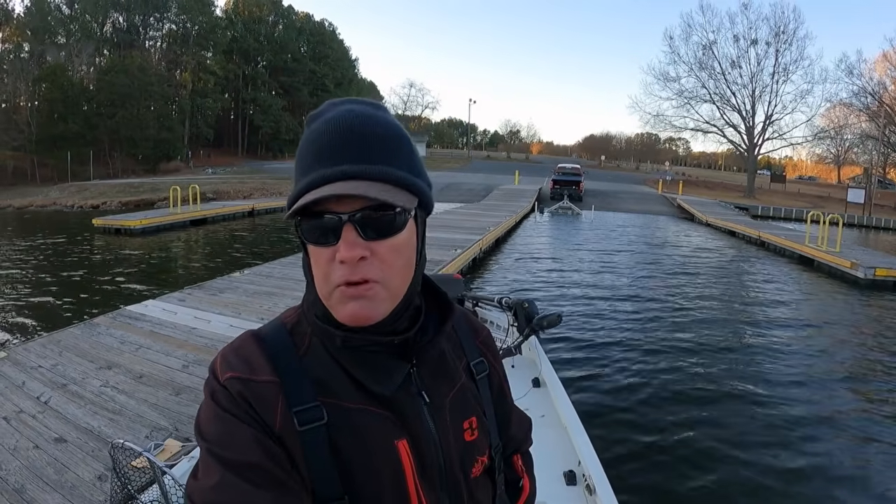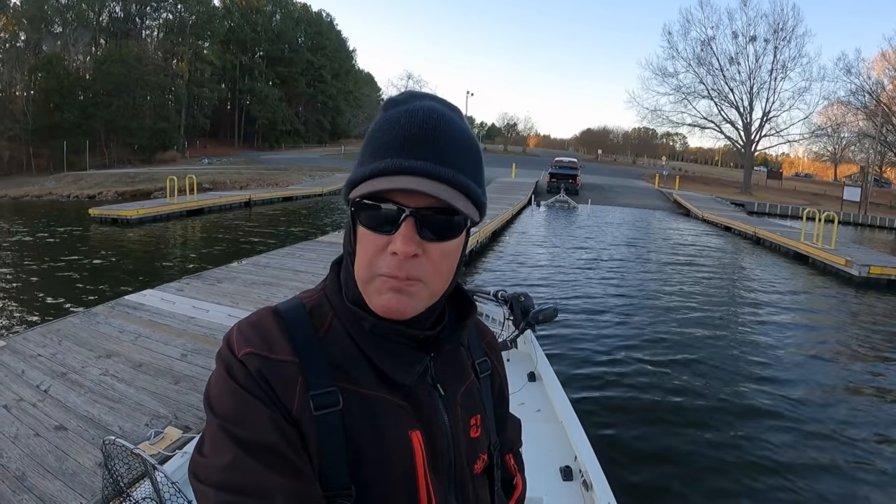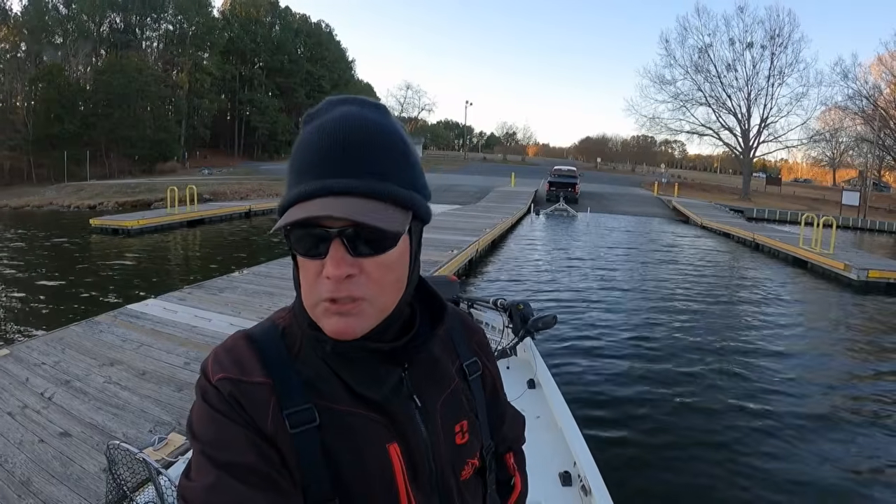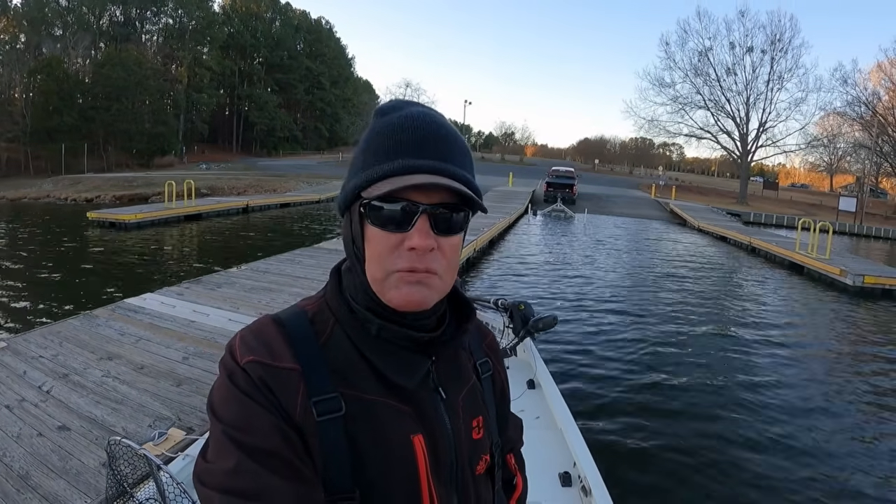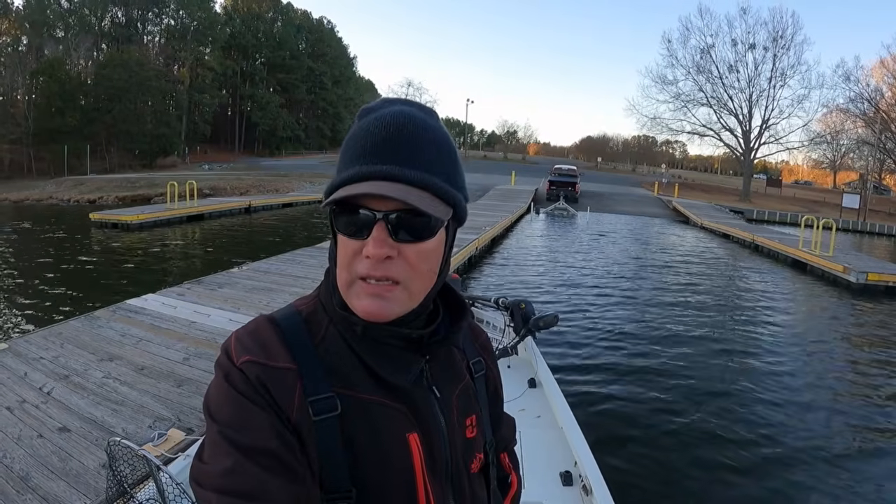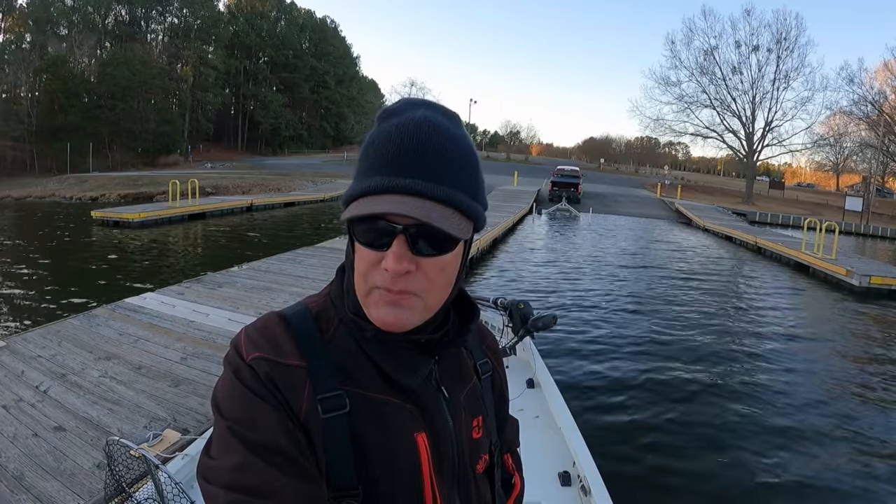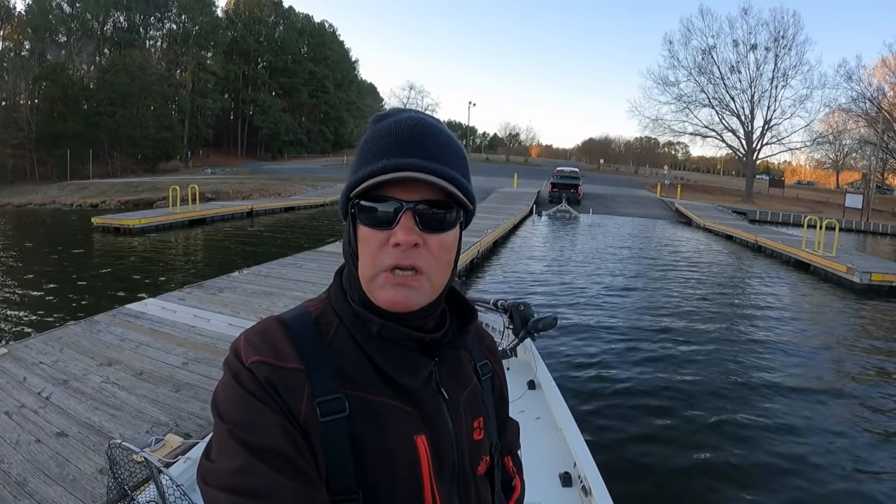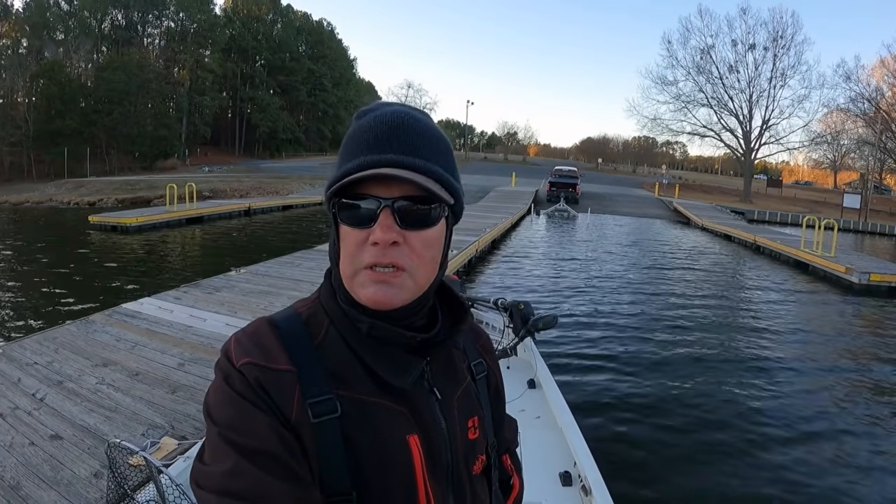We cast, we vertical jigged, and it seemed vertical jigging was a little bit better. Caught some on hair jigs, caught some on the jigging spoons. I was doing anything and everything I could do to put a fish in the boat, basically. I think that was just because the bite was just off today. Hey, every day they don't bite good, that's for sure.